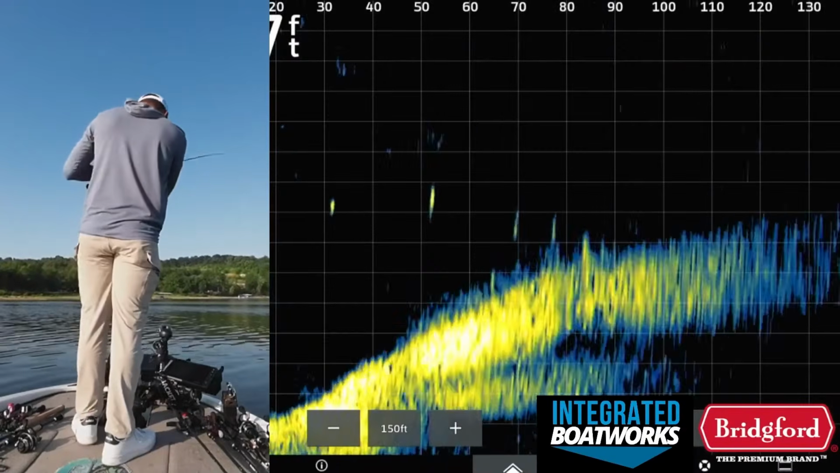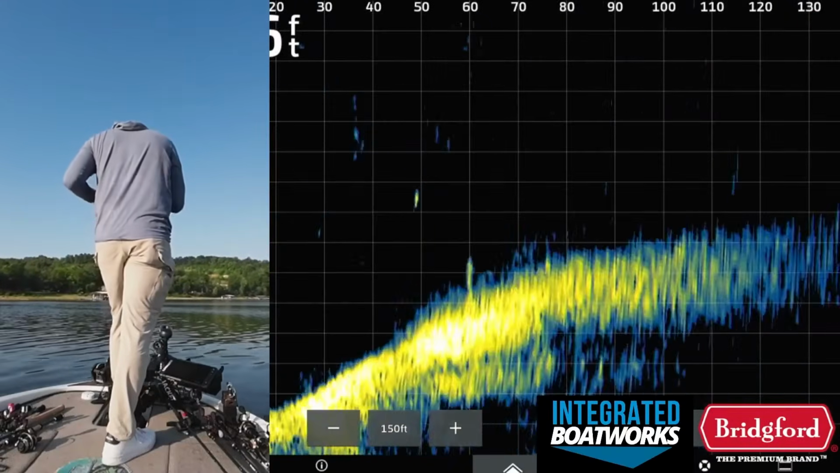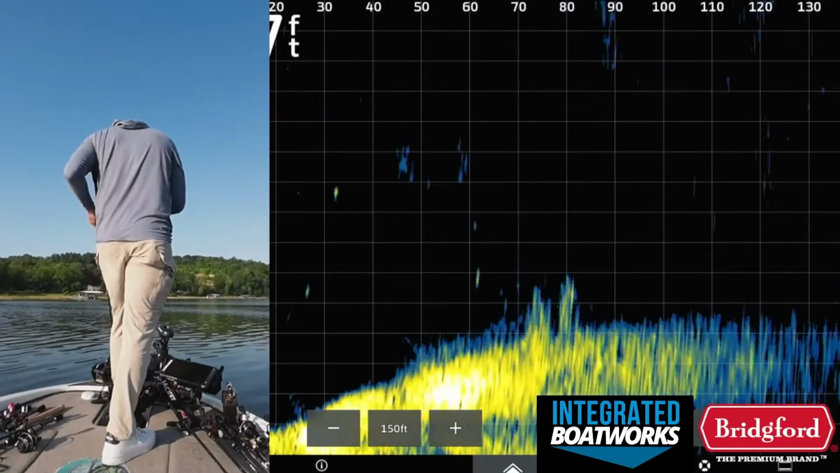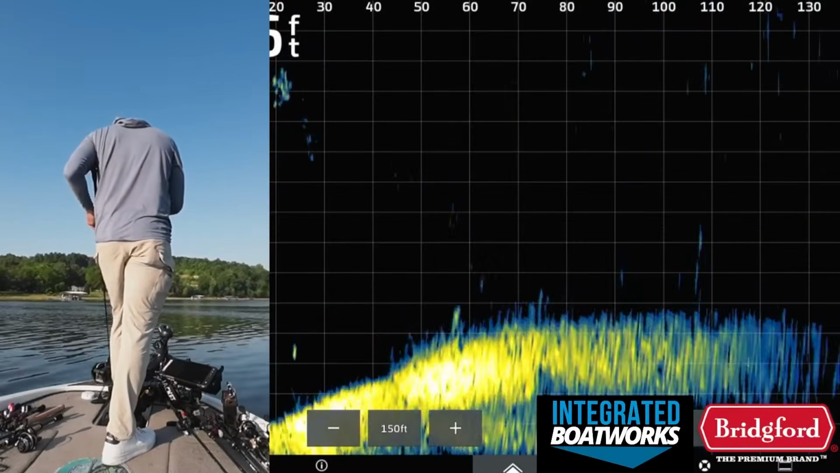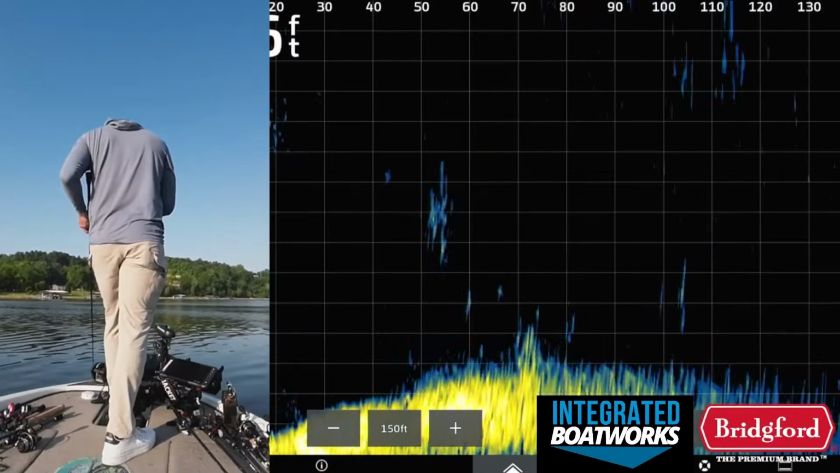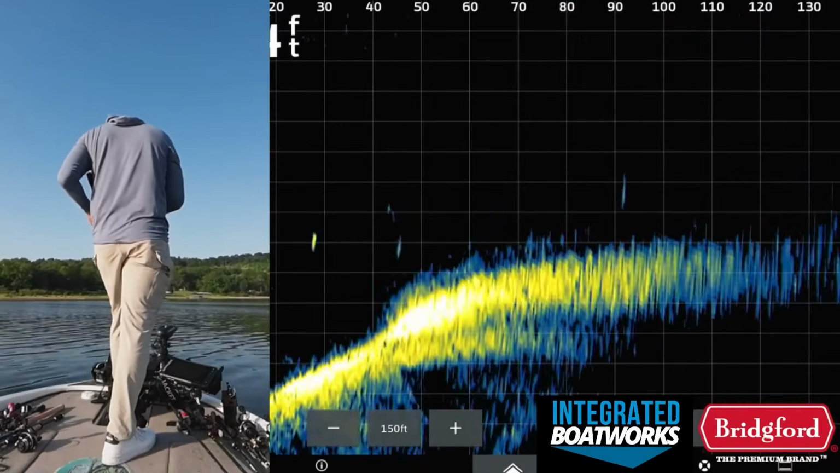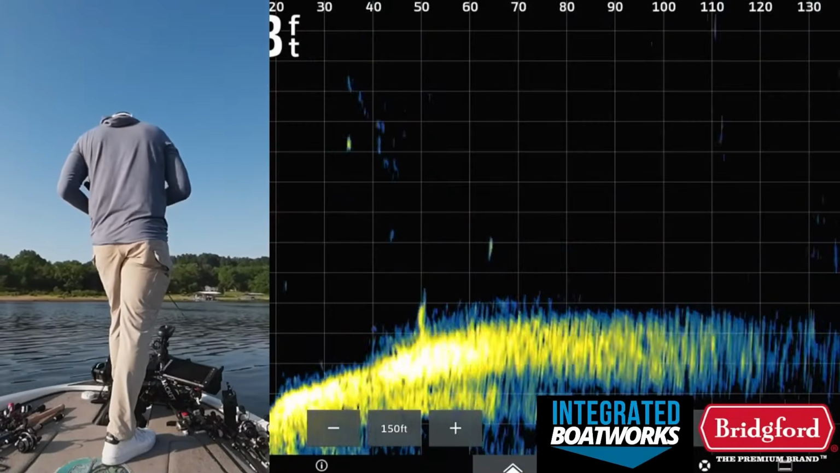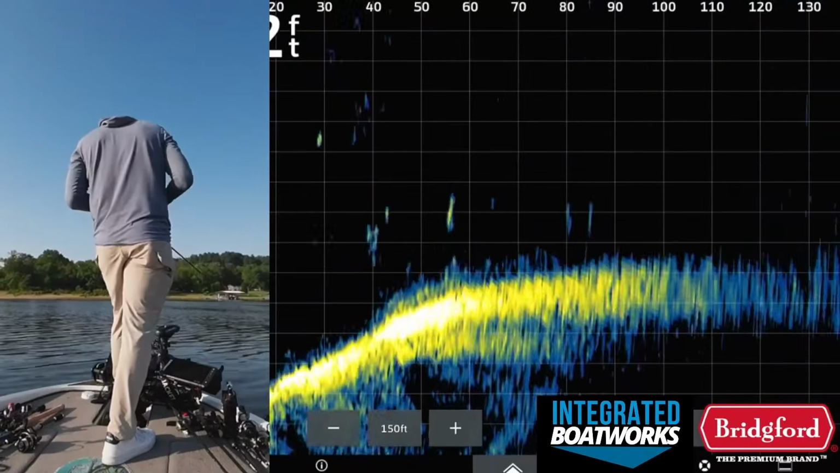I'll fire a big swim bait over the top of it to start. No takers on that deal.